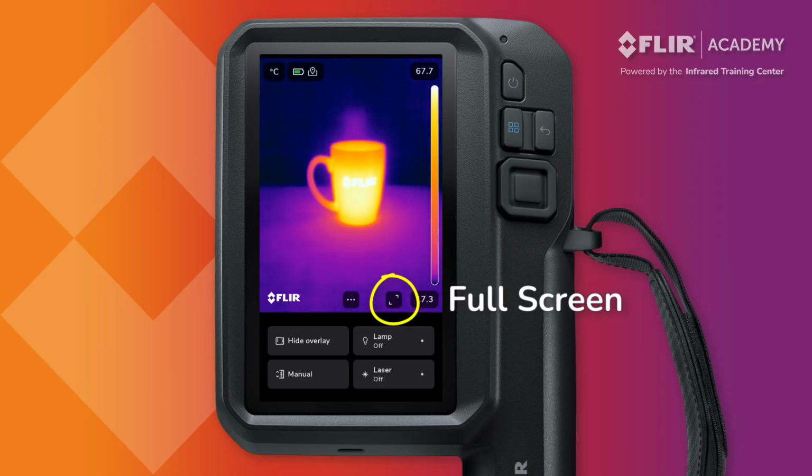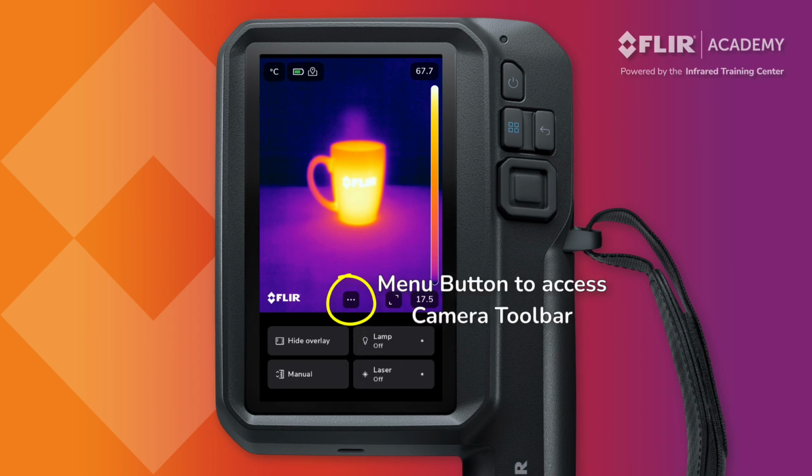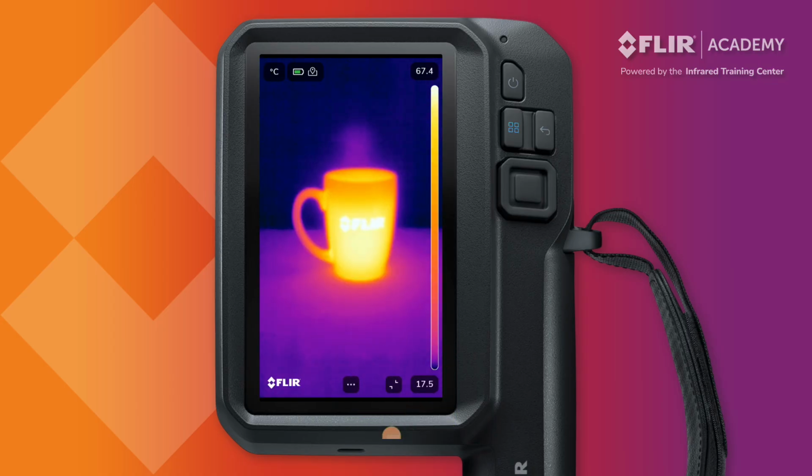The full screen toggle button allows you to switch between the full size display or open another menu that contains several additional items. Hide overlay toggles all of the on-screen graphics on or off. Manual enables manual adjustment mode for changing level and span. We'll demonstrate that here in a moment. Plus, there are options to turn the camera lamp and laser on or off. Finally, tapping these 3 dots opens the camera toolbar, revealing a number of options that we'll cover later in the next section. For now, let's change the display to full screen and move on to discussing the camera toolbar.